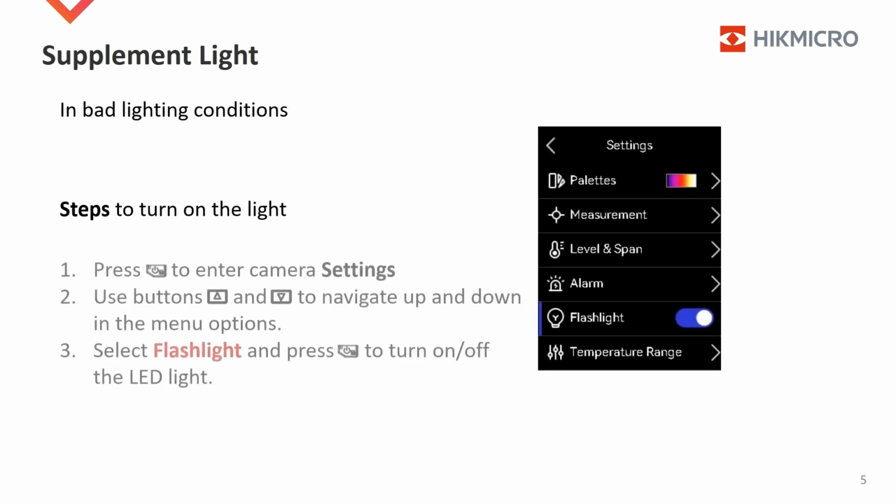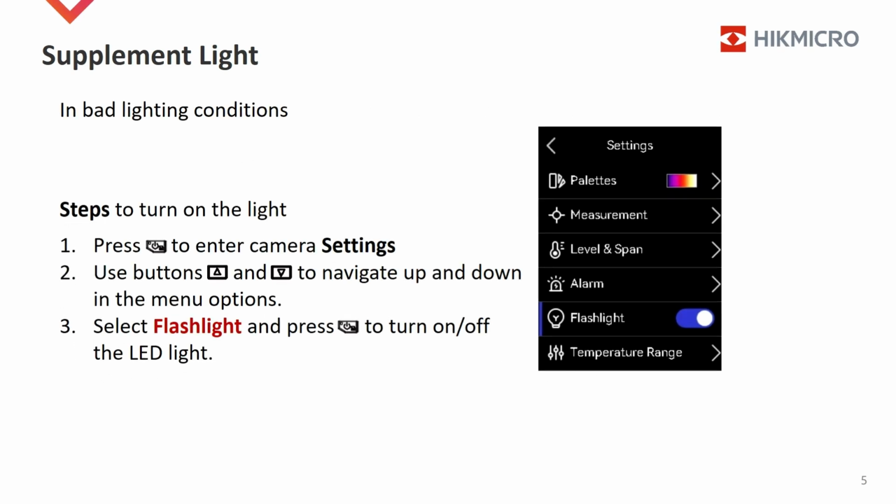In bad lighting conditions, please follow the steps to turn on the LED light. Press power button to enter camera settings. Use up and down buttons to navigate up and down in the menu options. Select flashlight and press power button to turn on or off the LED light.